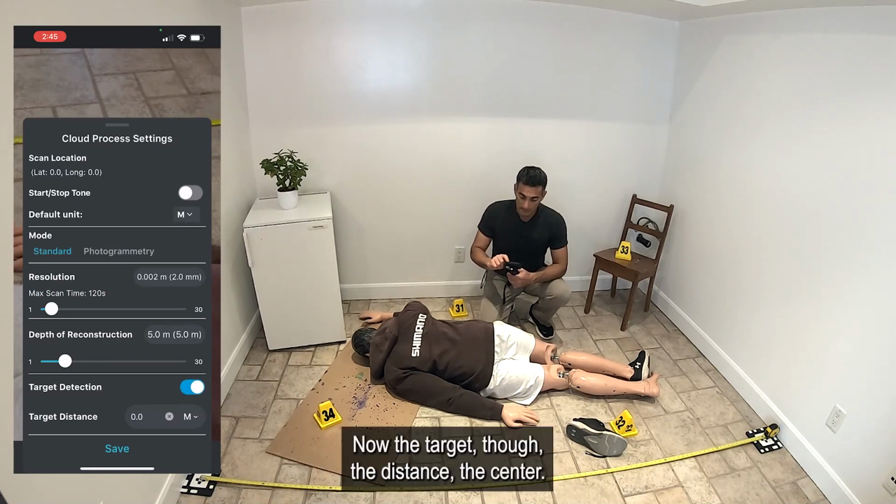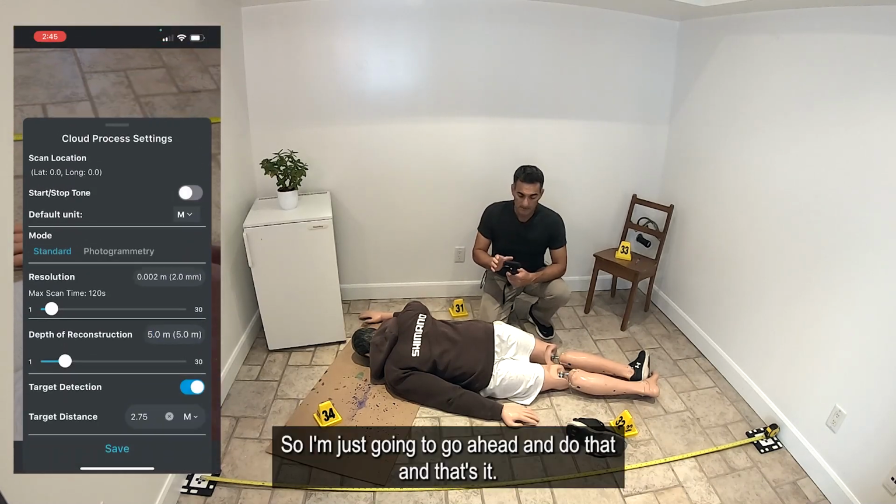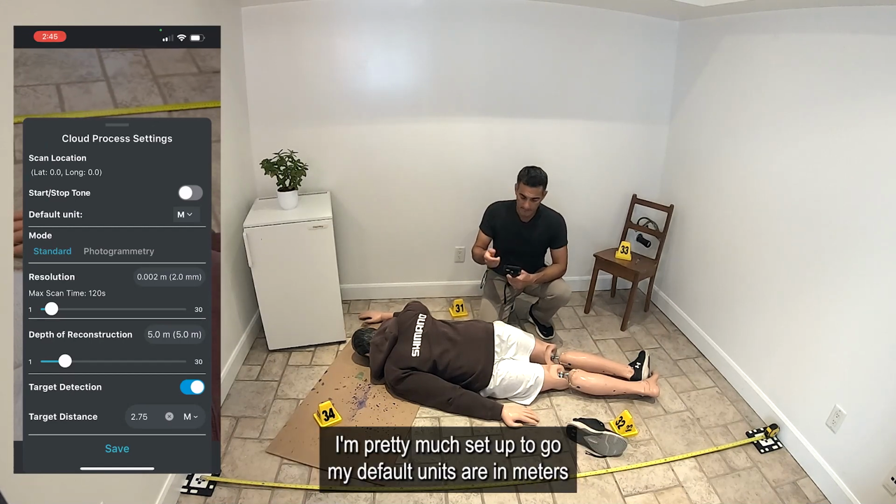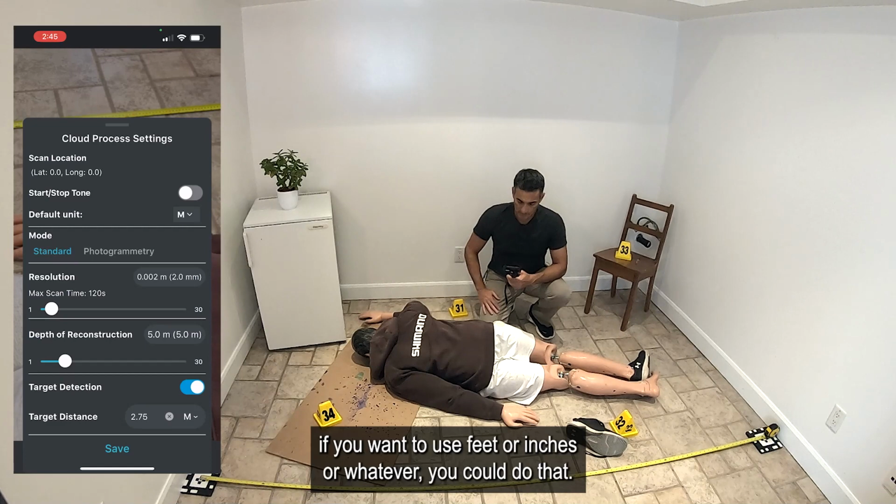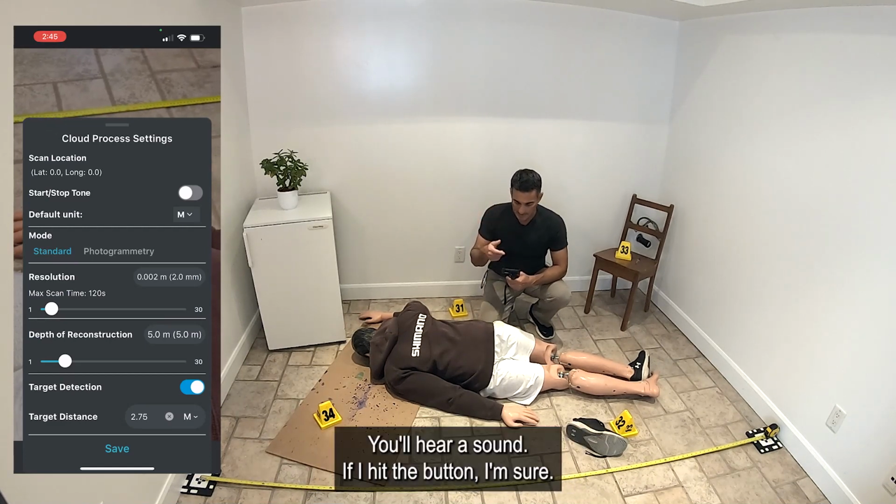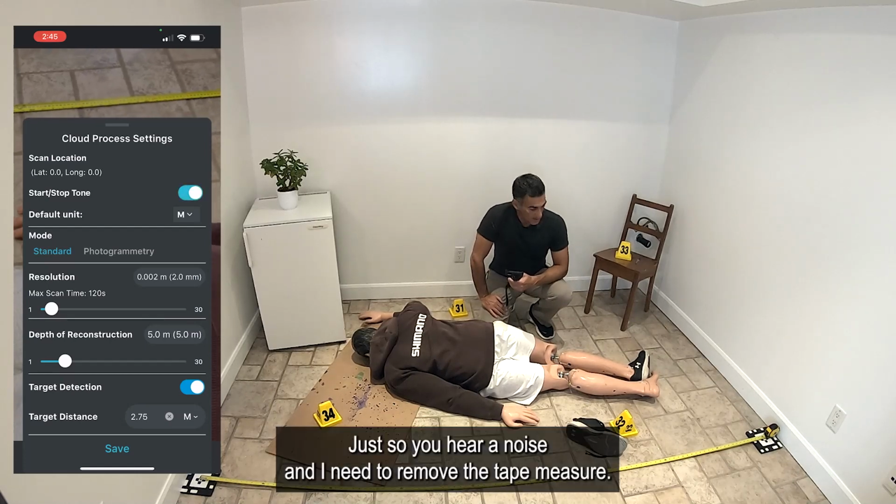Now, the target distance, the center to center distance, is going to be 2.75 meters. So I'm just gonna go ahead and do that. And that's it. I'm pretty much set up to go. My default units are in meters. If you wanted to use feet or inches or whatever, you could do that. There's a start and stop tone. You'll hear a sound if I hit the button. Sure, why not? I'll turn that on just so you'll hear a noise.